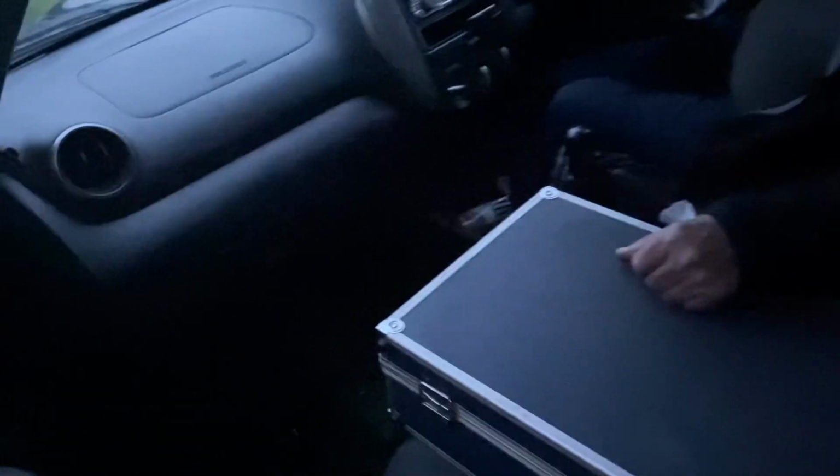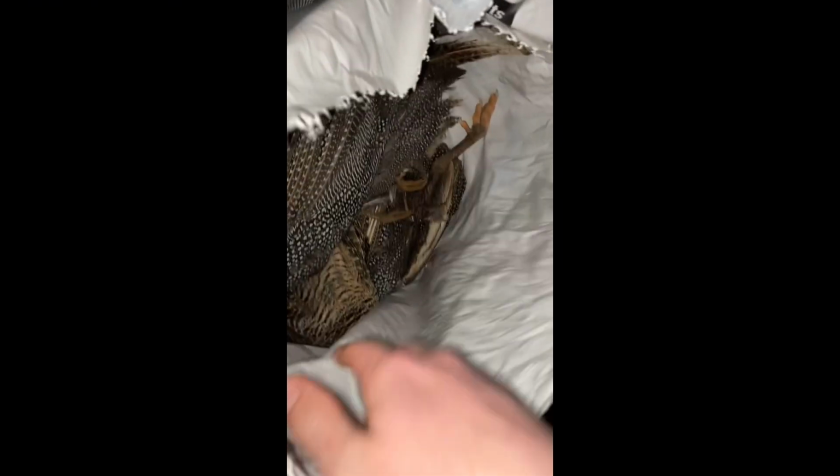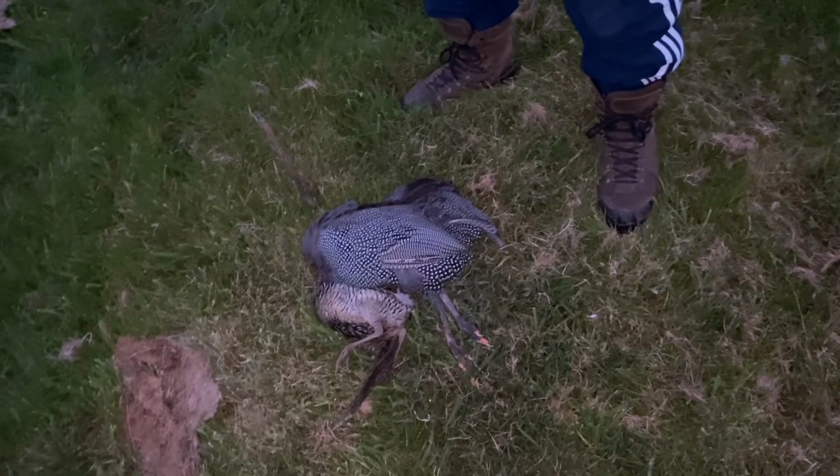Here comes Malcolm. Evening. How are you? Good, how are you? Sorry, mate. Got guinea fowl and a pheasant. We're going to put these out as a bait. There you are. Have you got a bit of wire, tie and wire? Let's see. A couple of bits.